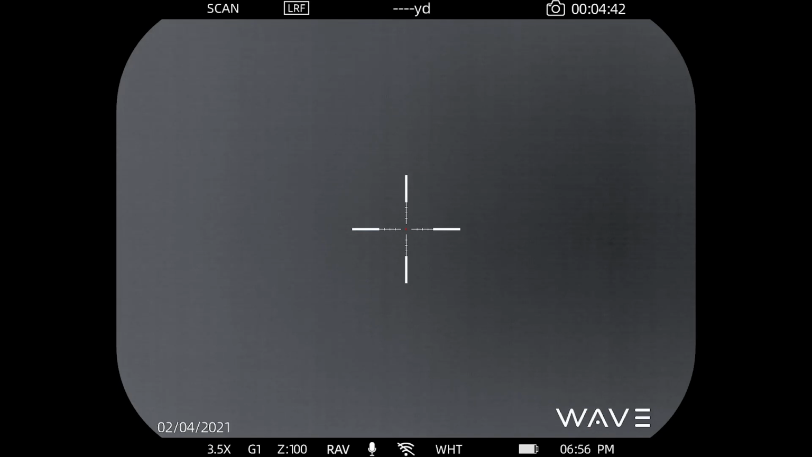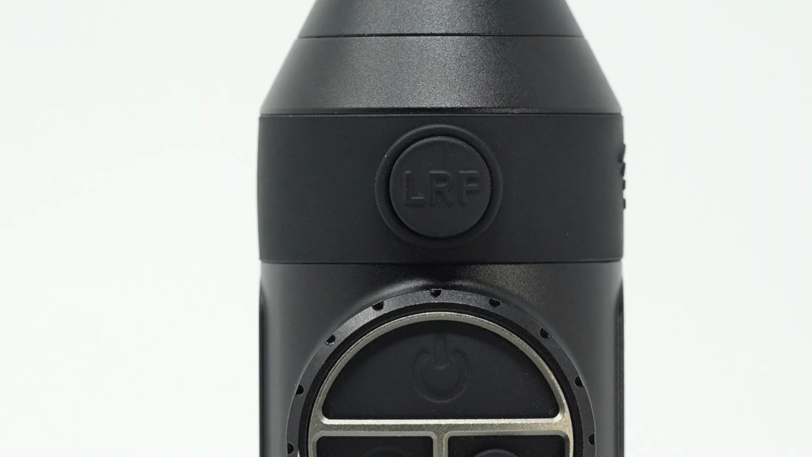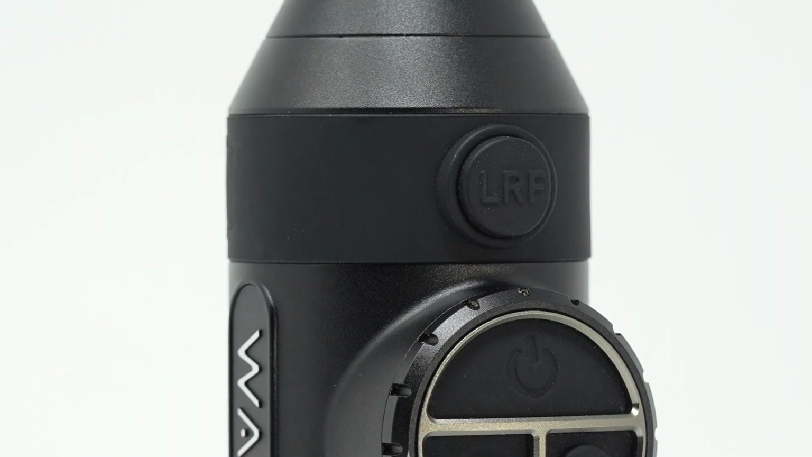Okay, so let's go back up to the top. I want to go through the laser function. So there is a dedicated laser button on the device. It is the primary feature of the laser version, and so we didn't want to share the button with anything else. We wanted to make it standalone. There are two words that will appear, either scan, or if we give the button a long press, it'll change to ballistic.